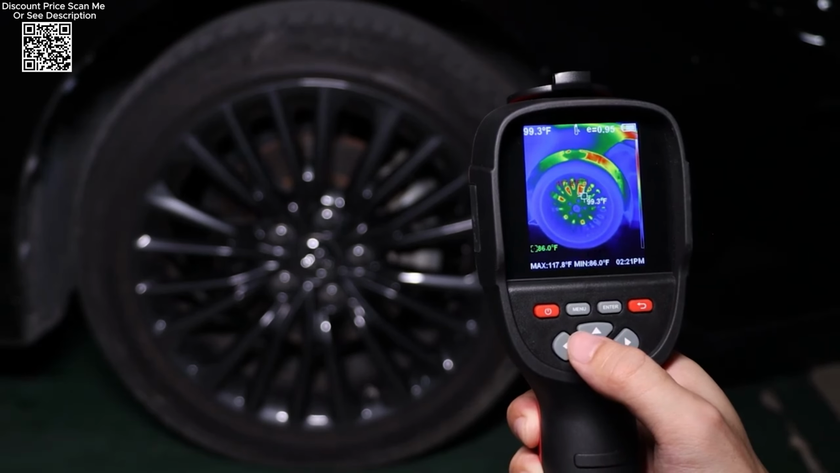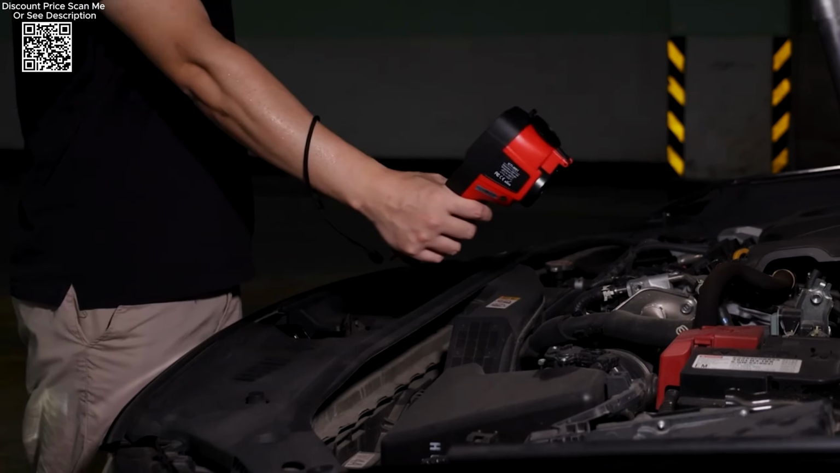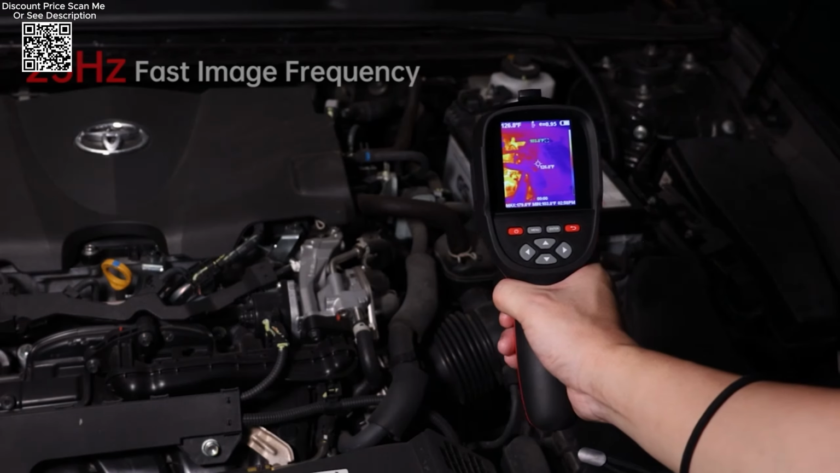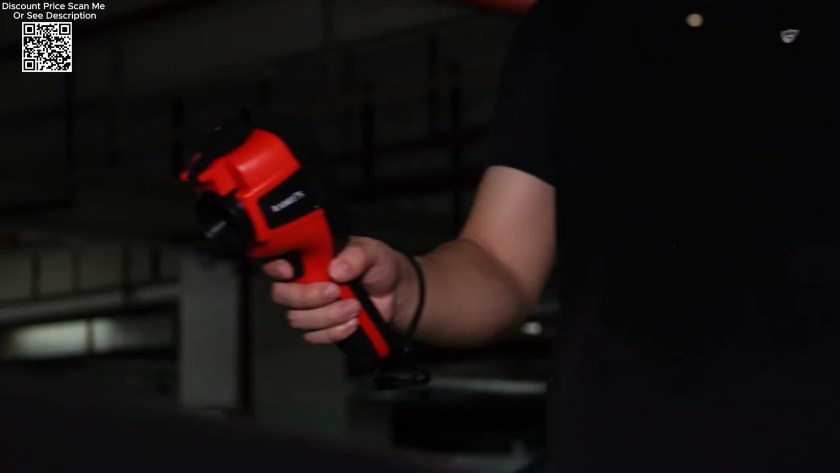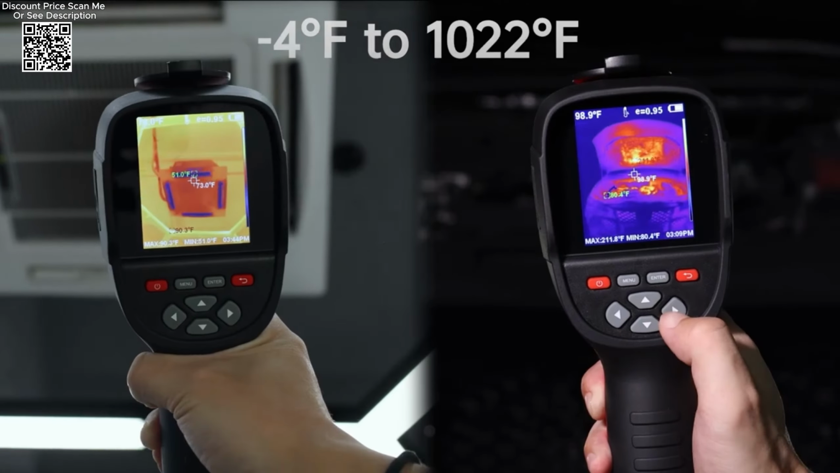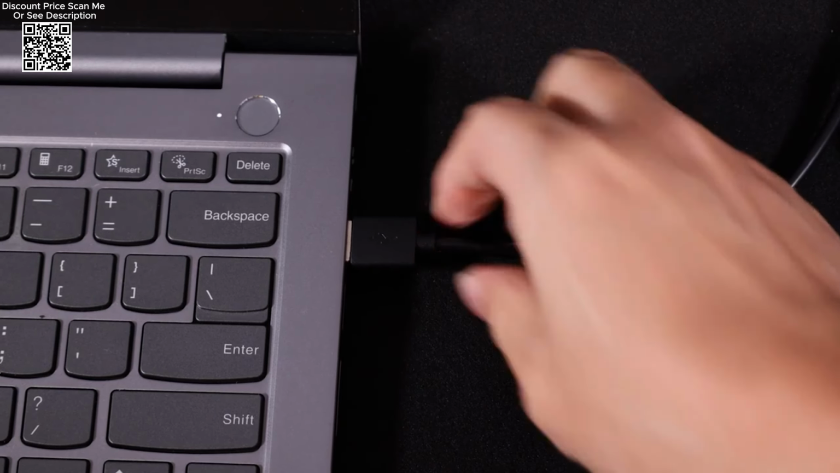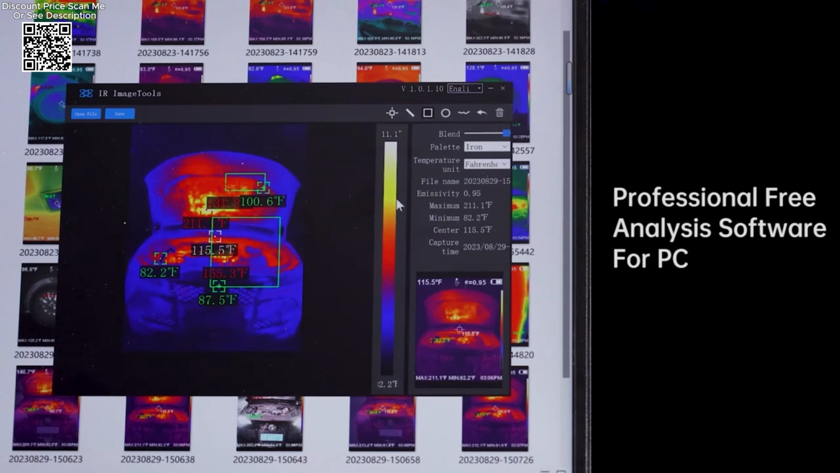Equipped with 3 distinct imaging modes: infrared, visible light, and a fusion of both, the KAIWEETS camera delivers comprehensive insights into thermal patterns. Fusion imaging enhances visibility by overlaying infrared and visible light images, facilitating detailed analysis of object characteristics, abnormalities. The 3.2-inch color screen further enhances usability, displaying visible light imagery in 640 by 480 resolution for clear, detailed